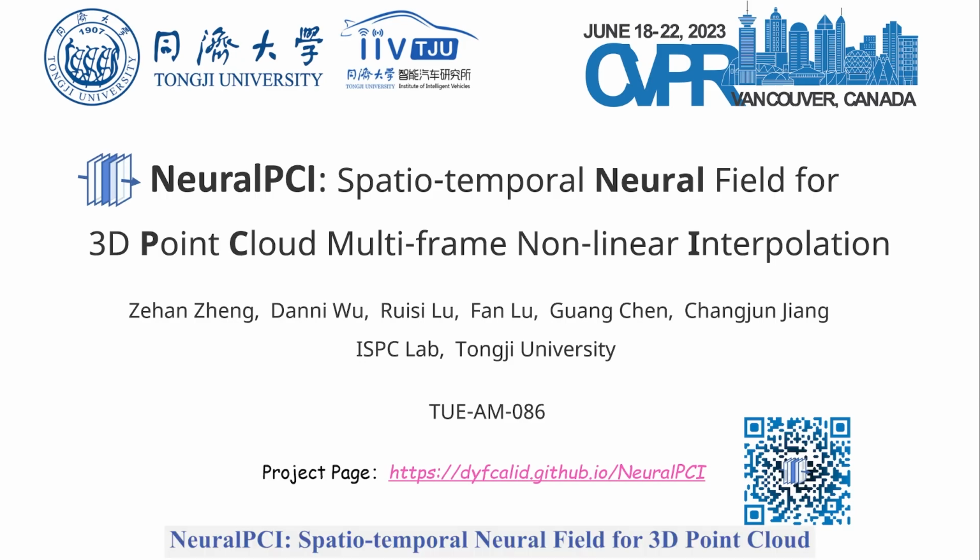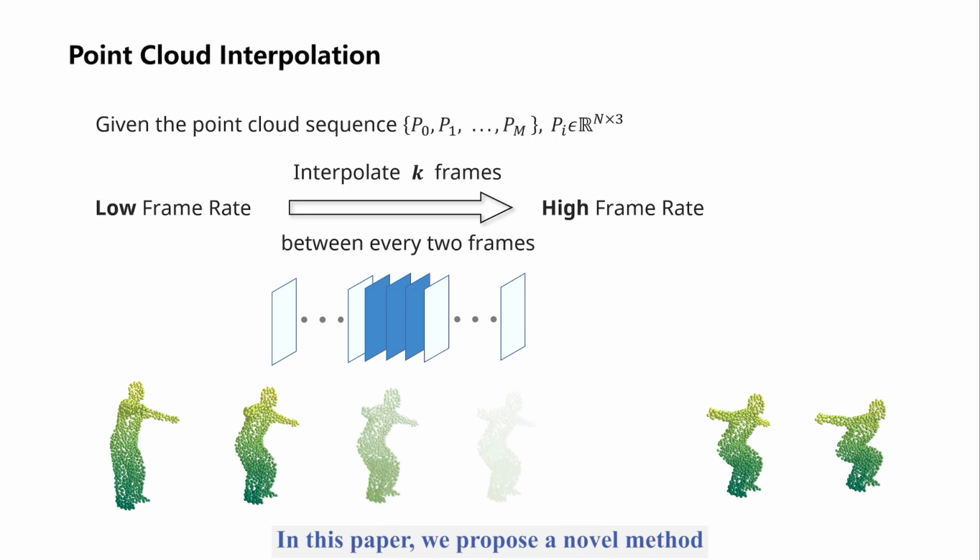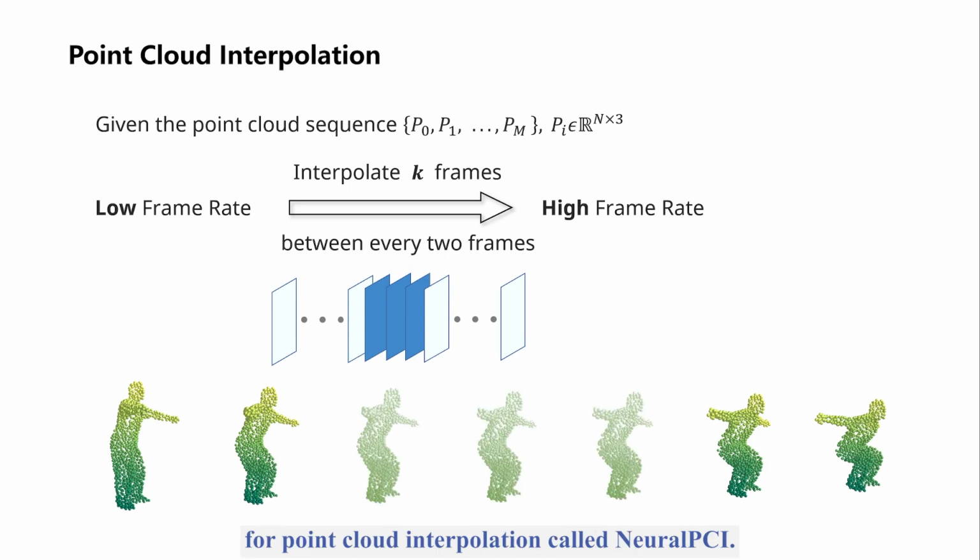NeuralPCI, Spatio-temporal neural field for 3D point cloud multi-frame nonlinear interpolation. In this paper, we propose a novel method for point cloud interpolation called NeuralPCI. Given a point cloud sequence, the target of NeuralPCI is to interpolate a few frames of point cloud between every 2 frames in the sequence. As a result, we can convert the sequence with a low frame rate into one with a higher frame rate.